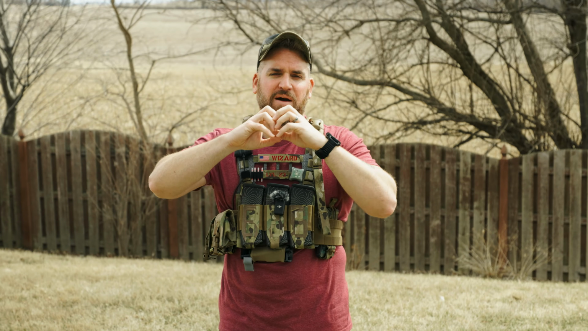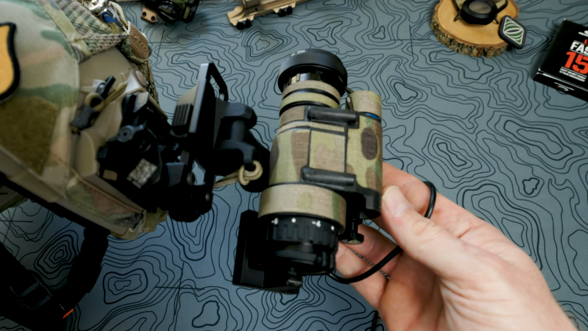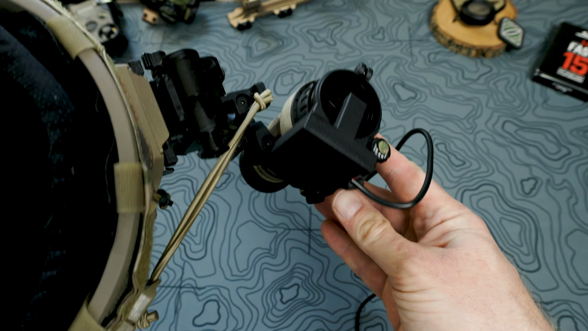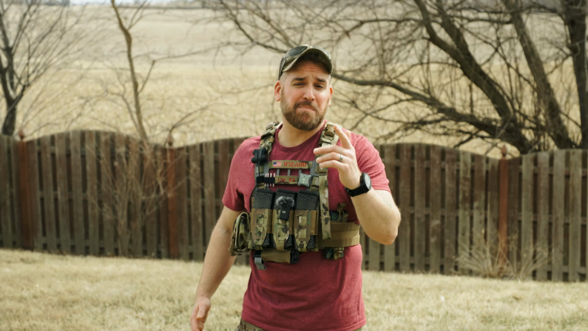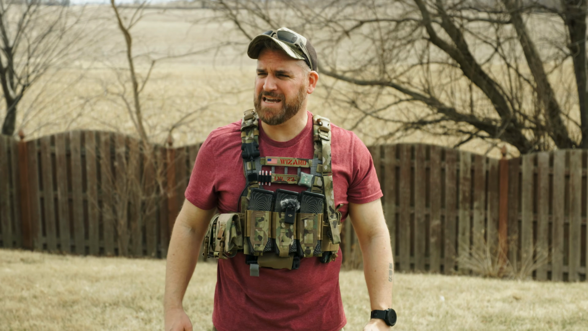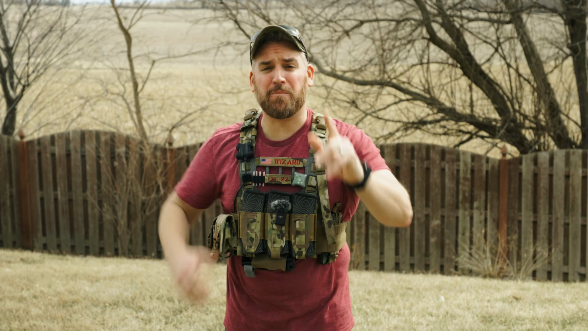First, let me show you how I have my 14 set up and how I'm able to record off of those. Here I used a Brown Bear optical recording device as it makes an extremely clear picture. It does add a bit of bulk to the overall system though. But it doesn't make the smash turd of an image that you get out of that unobtainium ANVRS. Whatever, that thing is awful, don't buy that.